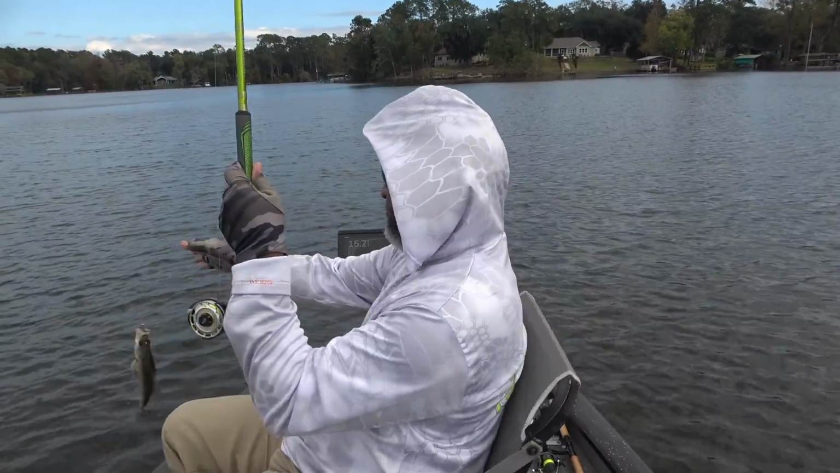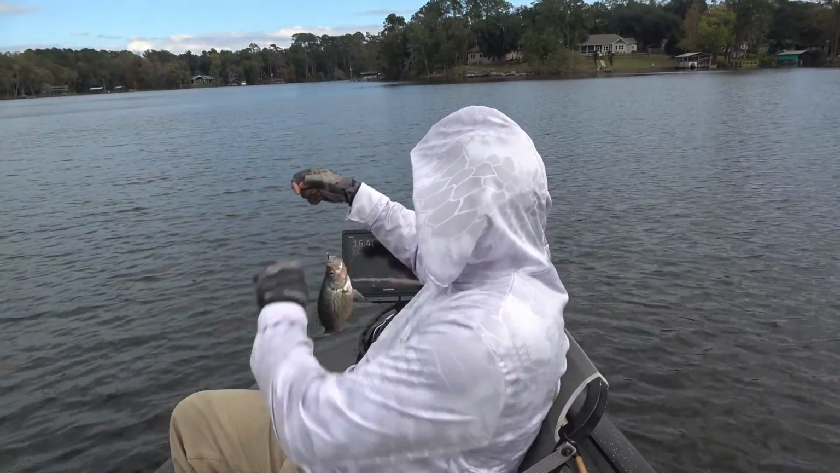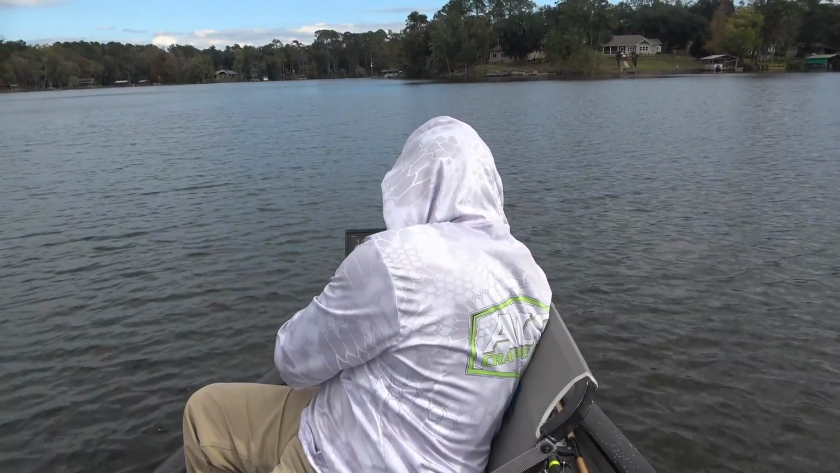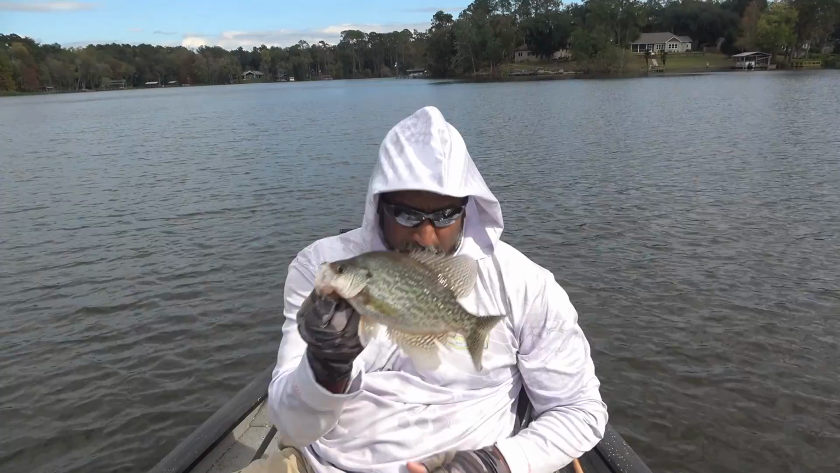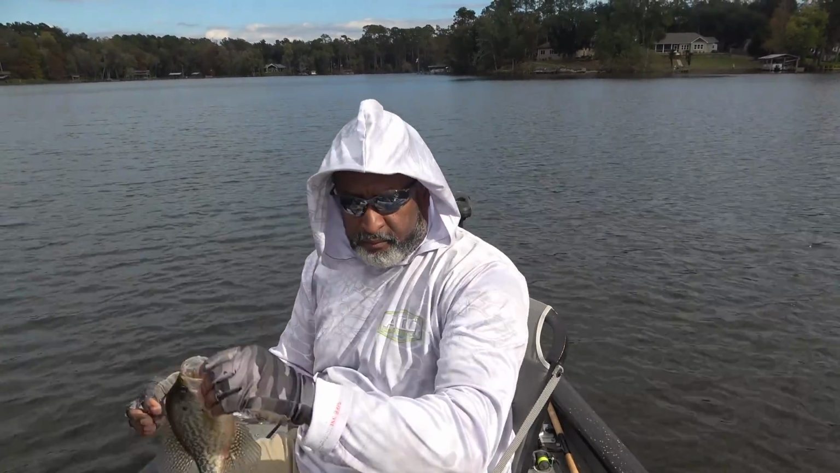Yeah, and that's what I like about this ACC crossover. Guys, you don't have to grab a net for every fish. Now that's a good solid fish right there. I think my scale's in the other boat, but that is a good solid fish. Now I'm going to go ahead and measure that fish up and show you.